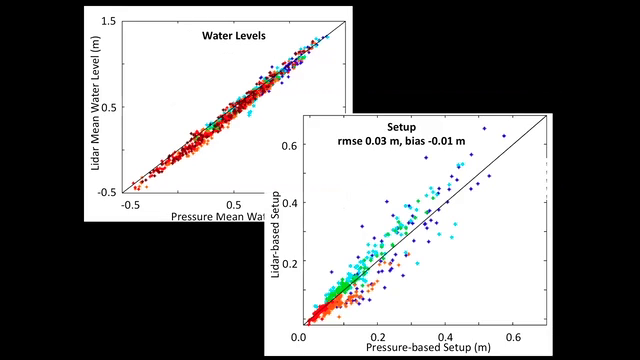One thing we're interested in, as I mentioned, is the setup. That's the mean water level increase owing to the breaking waves. That's what's shown here. Again, vertical axis is LiDAR, horizontal axis is the pressure, black diagonal is the 1-to-1 perfect agreement line. You see a little bit more scatter here. That's mostly because the range is smaller. This is only about 2 meters on either side or less than that.